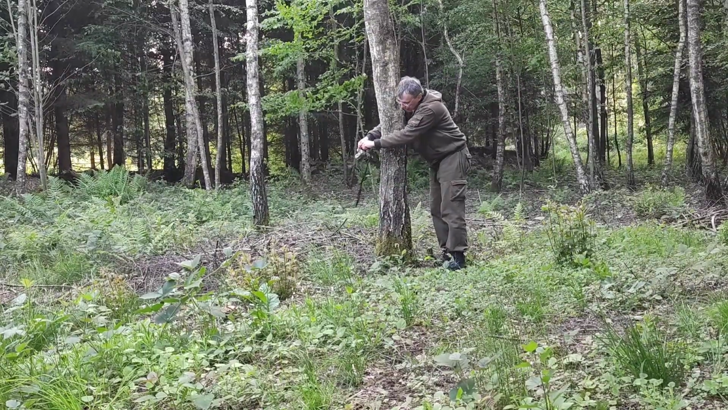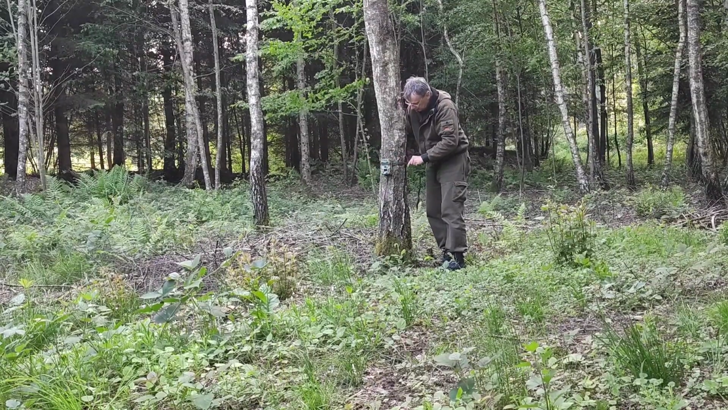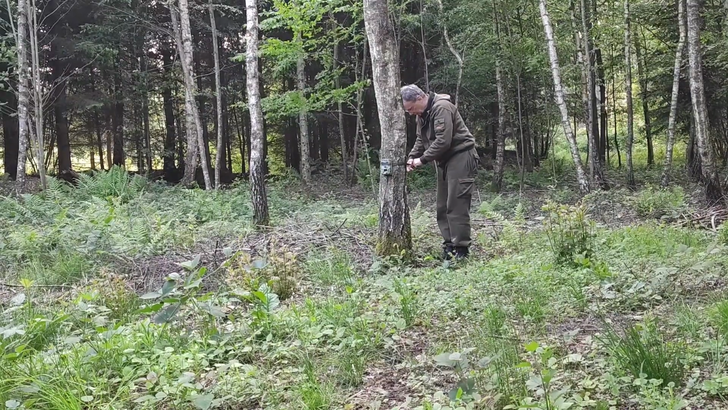woods. Here I fixed the trail cam at a tree because it cannot be used on a bank stick.